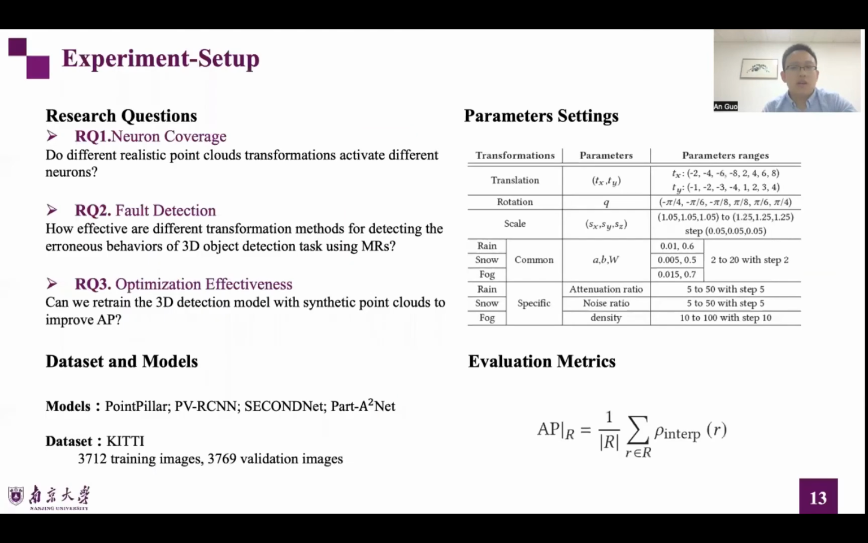To evaluate the performance of LiRTest, we choose four state-of-the-art models as the testing subjects in the experiment. Further, we use the KITTI 3D object detection benchmark. For research questions, we focus on the unique characteristics of each transformation operator and the effectiveness of LiRTest.